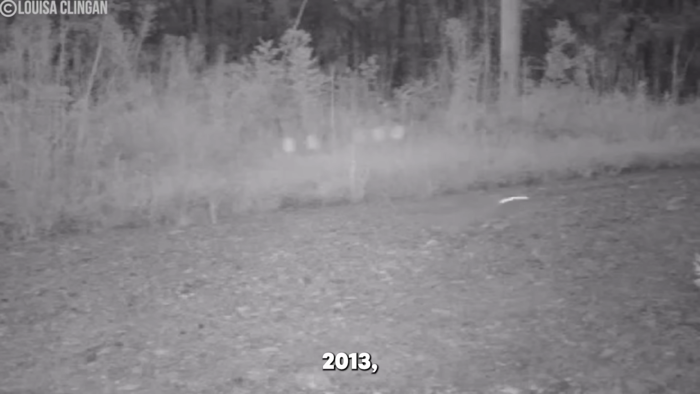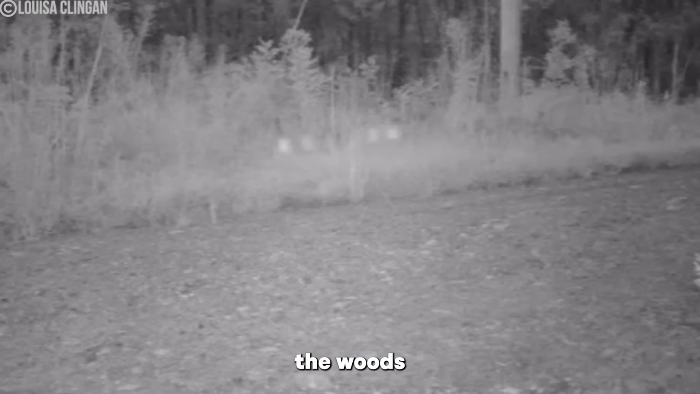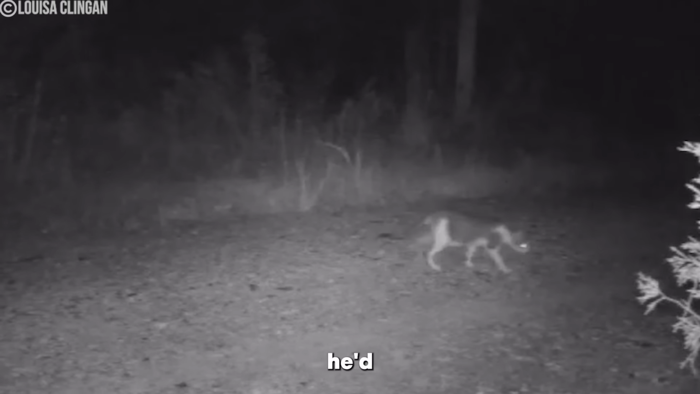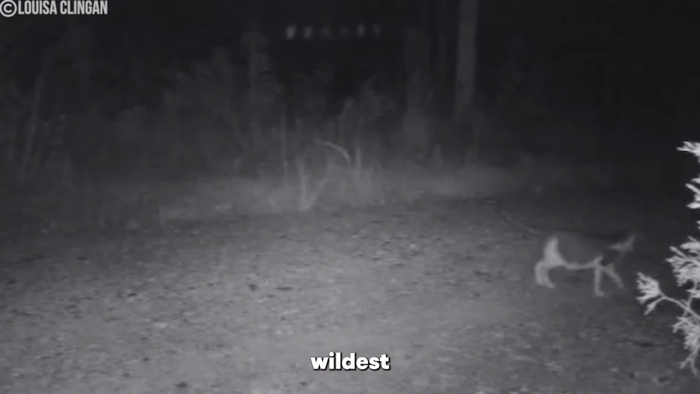In September 2013, a man set up a hunting cam in the woods to spot animals. What he ended up capturing, however, was something he'd never expected in his wildest dreams.